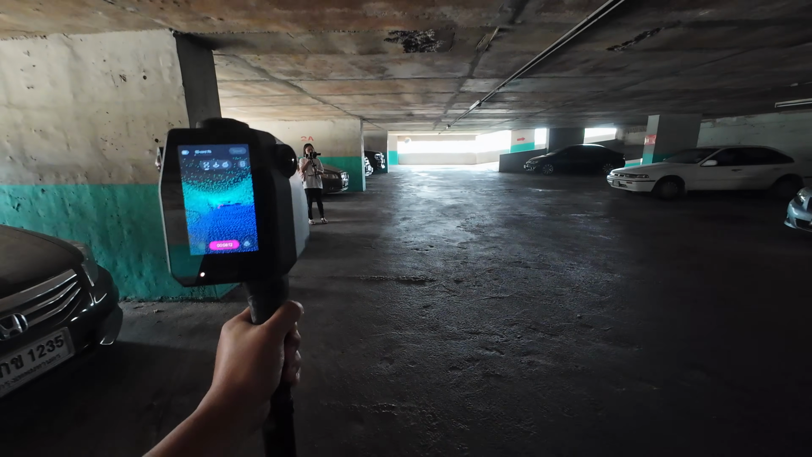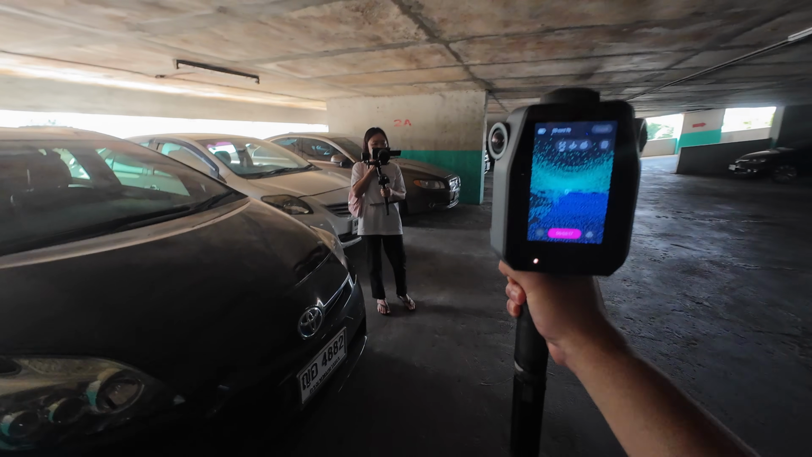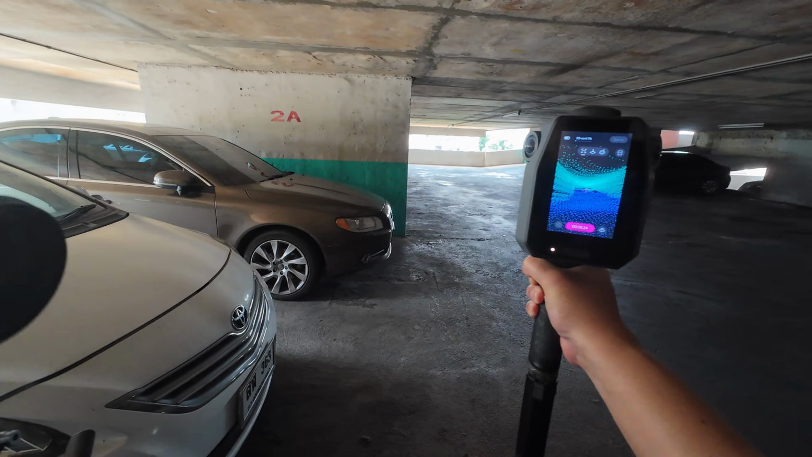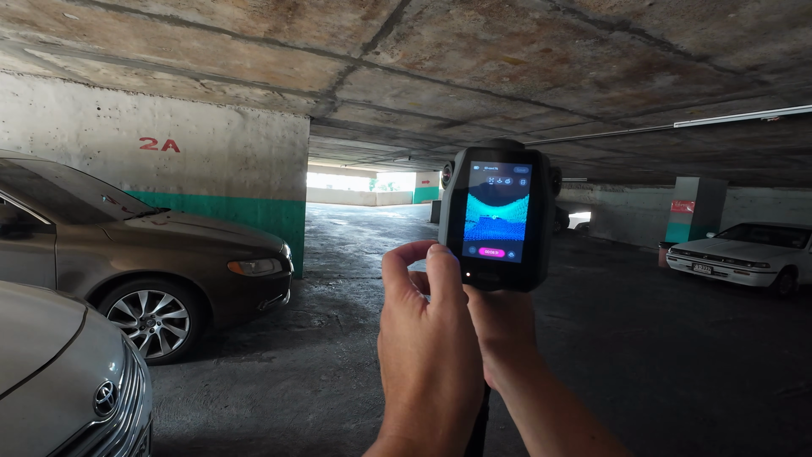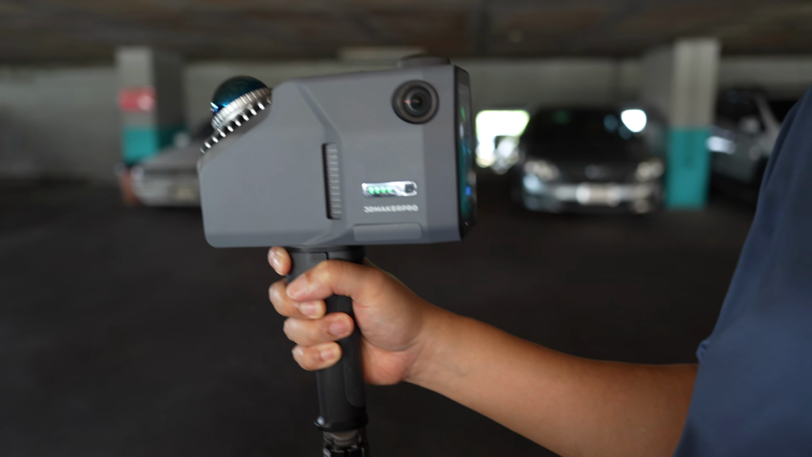Okay, now I'm going to walk back to the starting point. This will be my end point. Because this is a SLAM LiDAR, I will stand in the same place that I started and point the 3D scanner toward the starting point. I click on stop and click on save. Okay, that's it. Let's check the result in the computer.